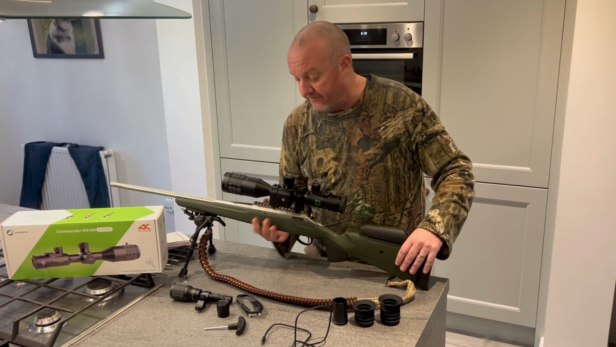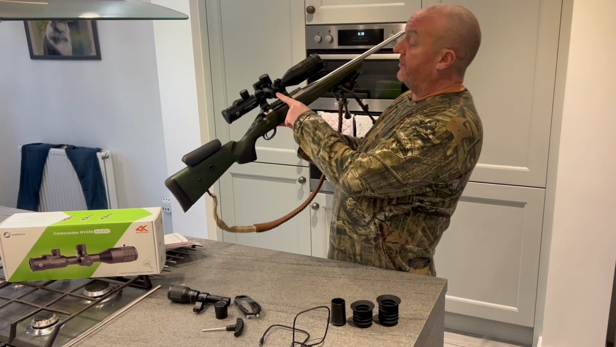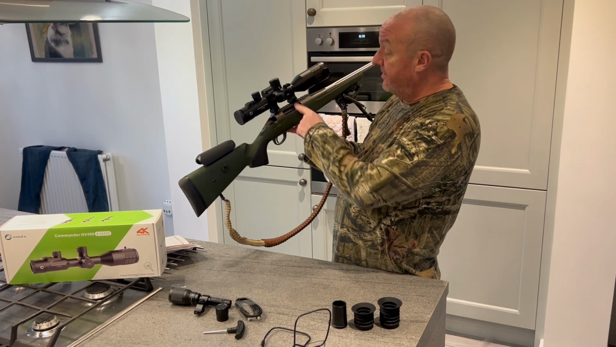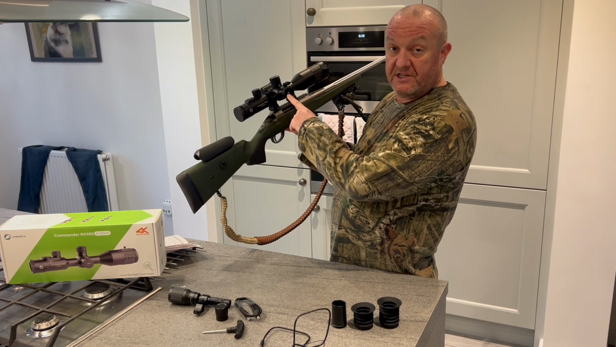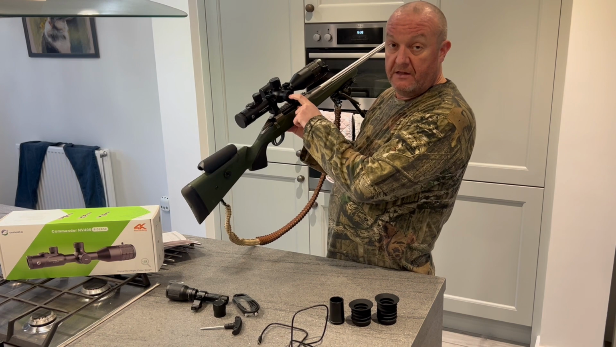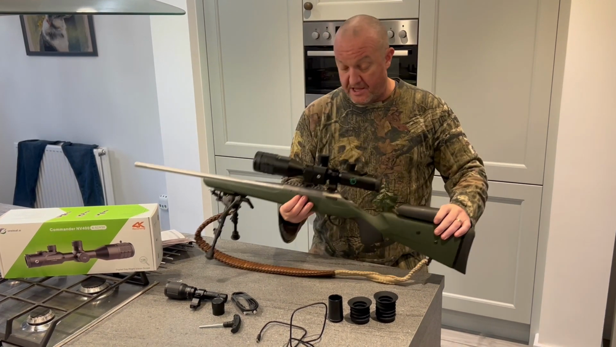On this side of the rifle, we've got a cap that unscrews. In there you have your micro SD card, which comes with the scope, a 64 gig. You've got a USB charging port as well.